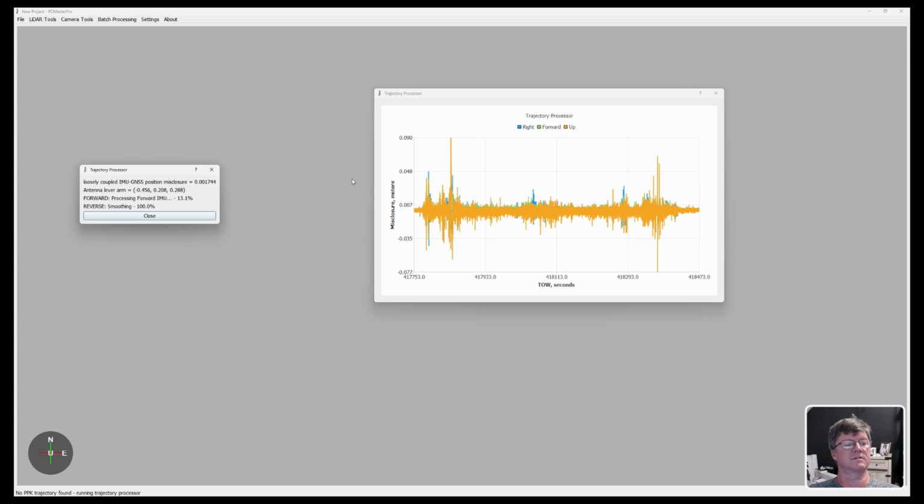Once it reaches as good as it can get, it will stop running the iterations, and you'll see over here, instead of loosely, it's going to say tightly coupled. All right, see how it says now processing tightly coupled trajectory? So it got as good as it can get. And then here are the new values, the 0.456, 0.206, and 0.292.